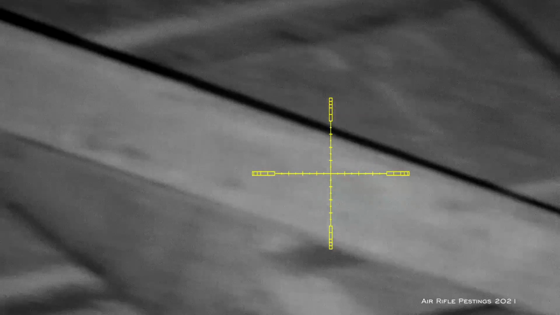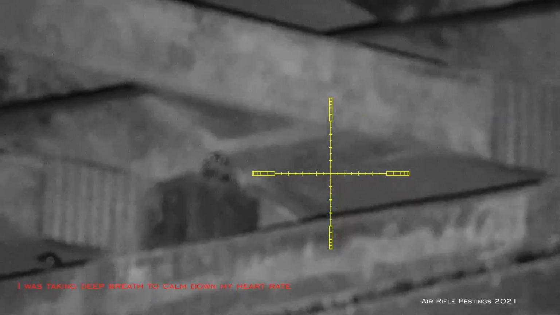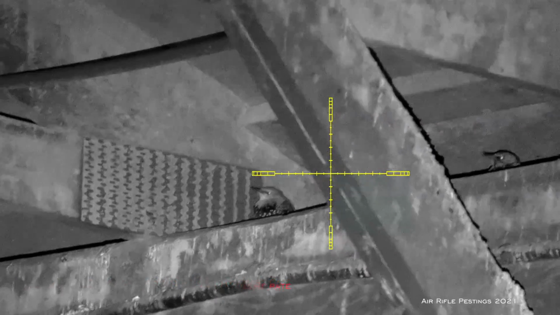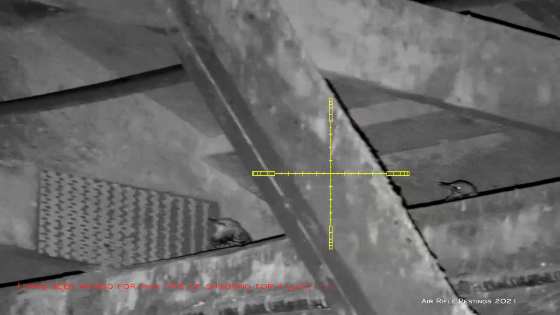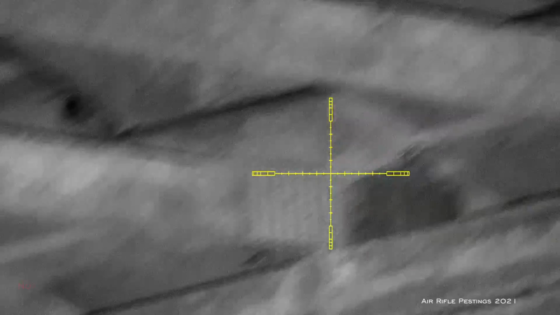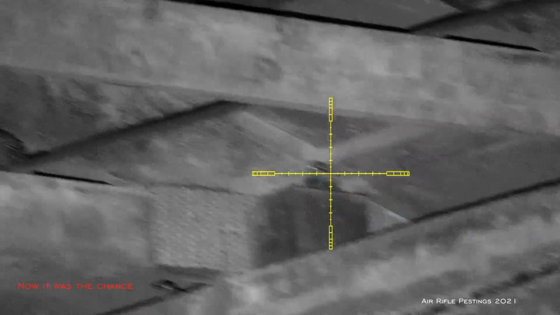So I'm just gathering myself, getting my breathing down to normal because I was overly excited. And I basically ranged the birds to see what kind of distances they were. Tonight they were between 10 to 20 yards away, so very close with my HW100. Now I'm just trying to decide which one I'm going to go for first.